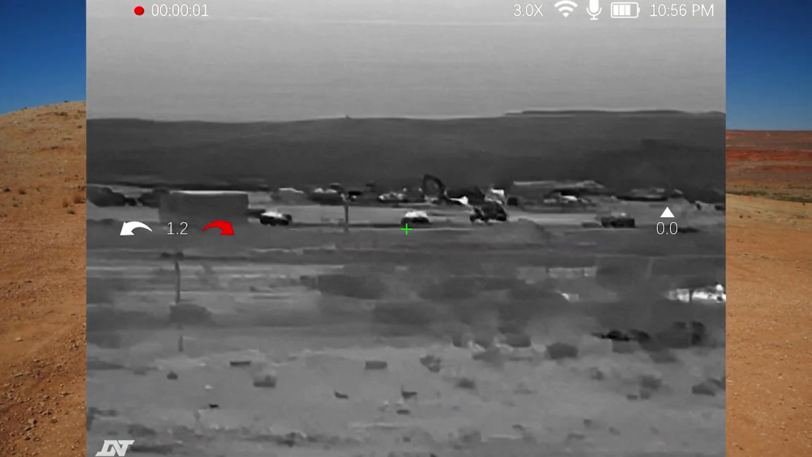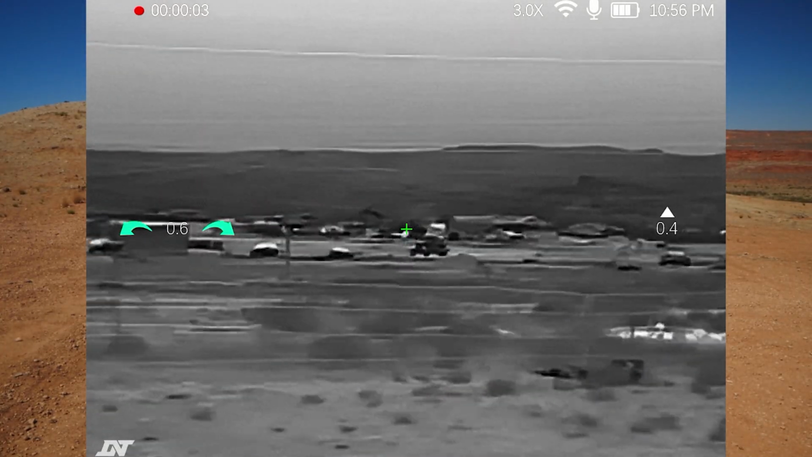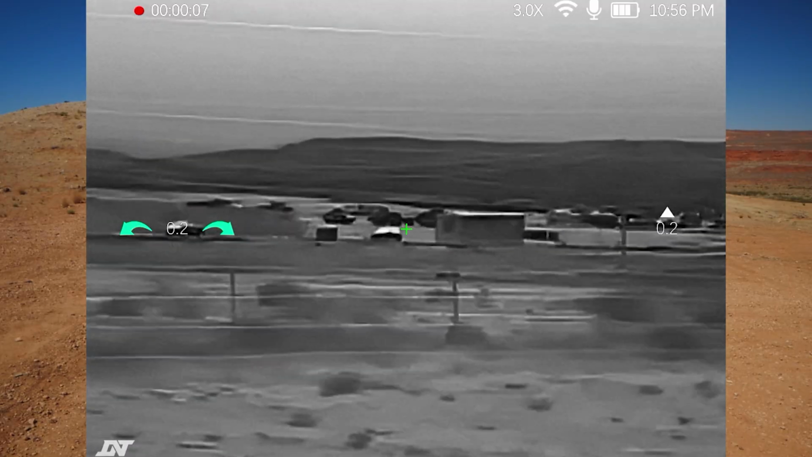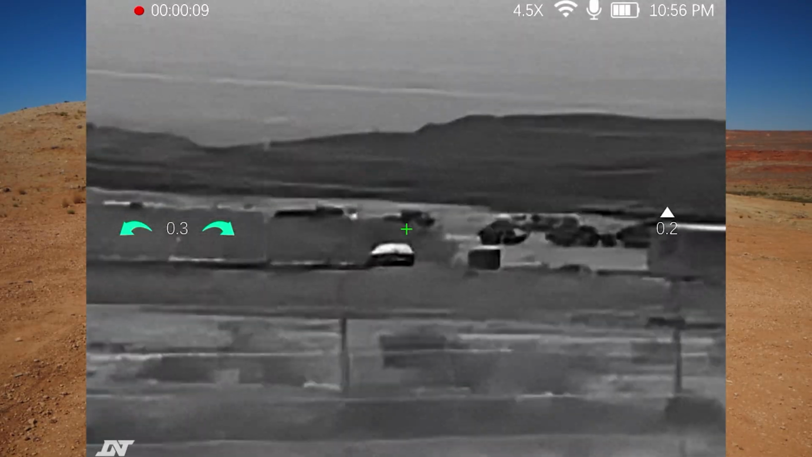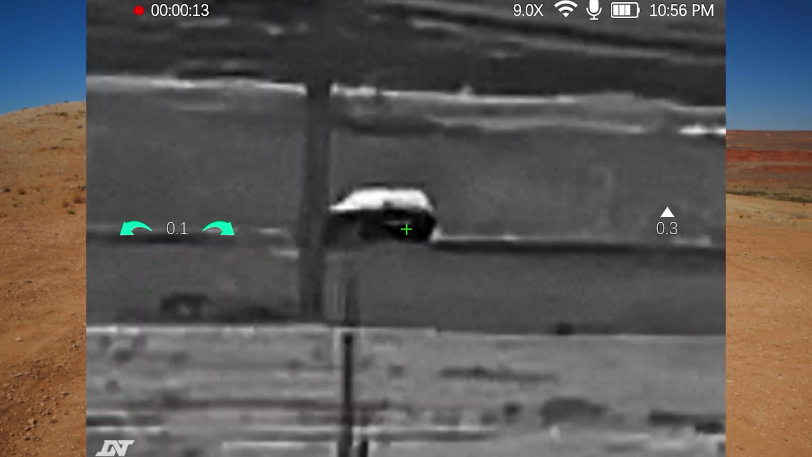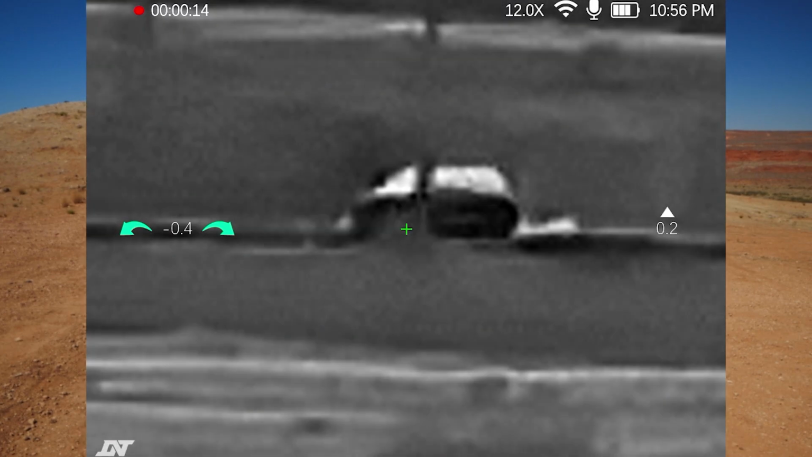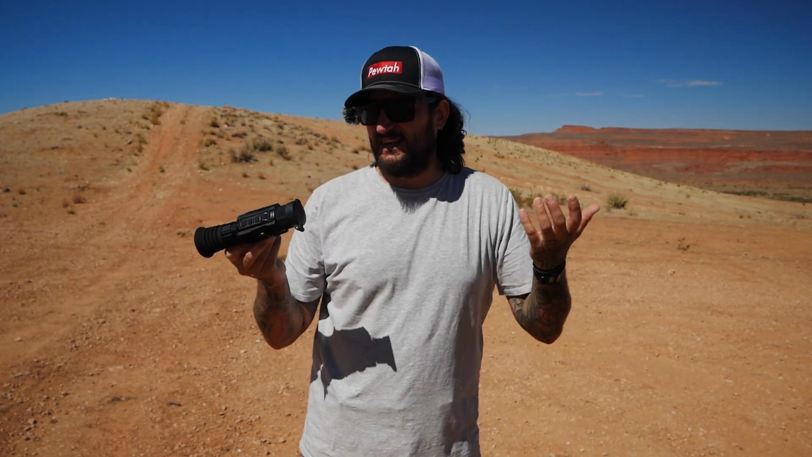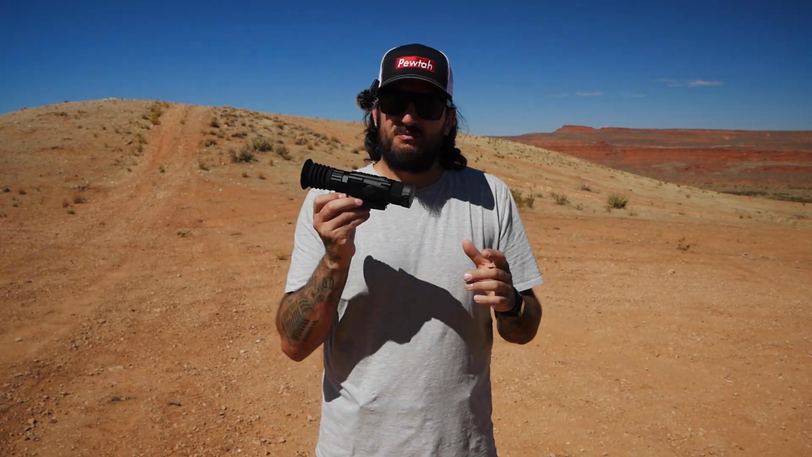So obviously, since you have the electronics, there is the concern of recoil on your gun. This is actually good up to 50 BMG, can sustain recoil from 50 BMG, which to my understanding is pretty significant. So I don't think you're gonna have any issues with that. I don't wanna torture test this because, like I said, it's going back, so I'm not gonna throw it or something like that. It feels pretty high quality.